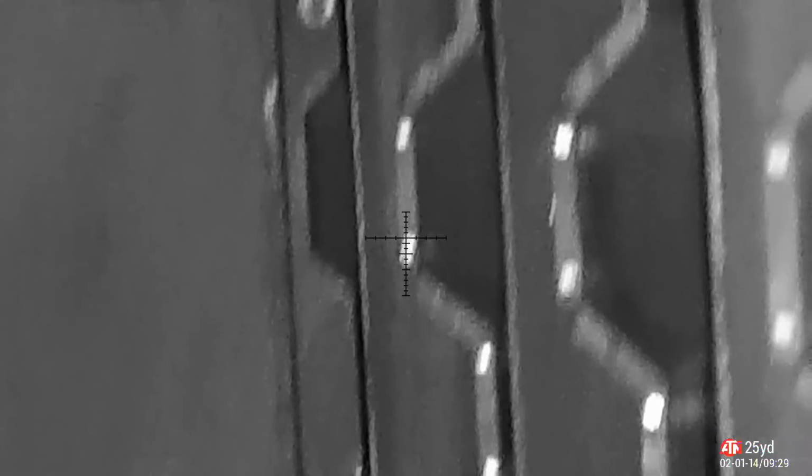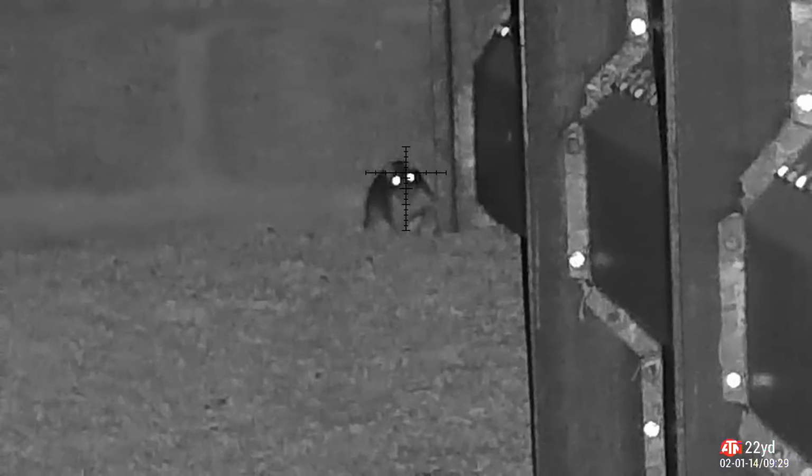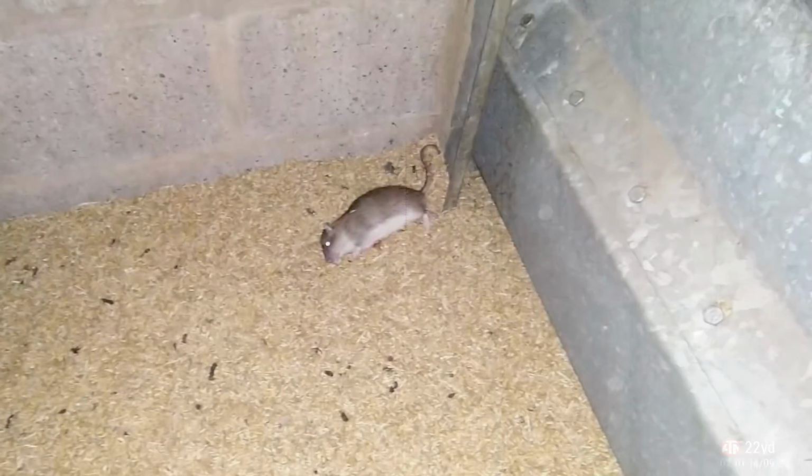Now you'll see here, this is another example of where a high body shot's fine on a fidgety rat. Take him down now. Straight over. No doubt in that. There we go. Very humane, very quick, straight down.